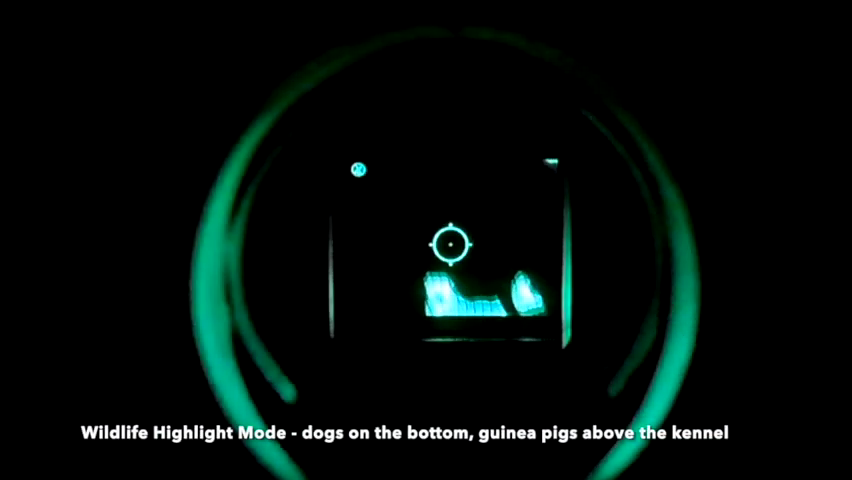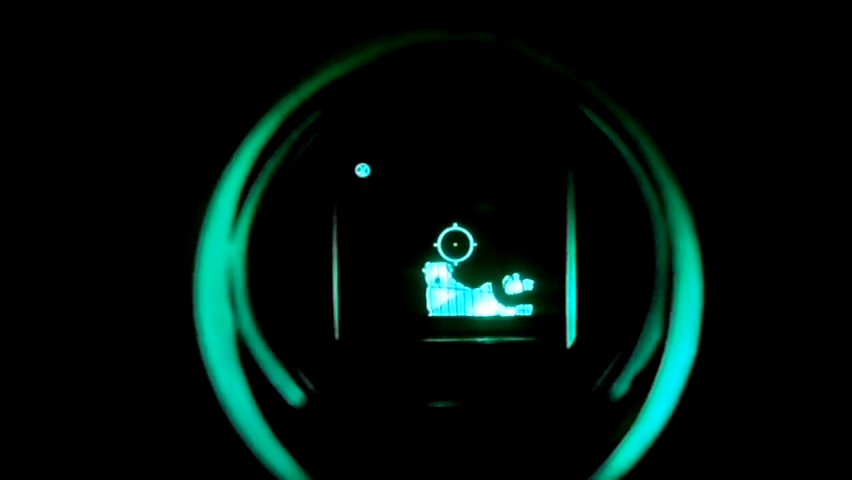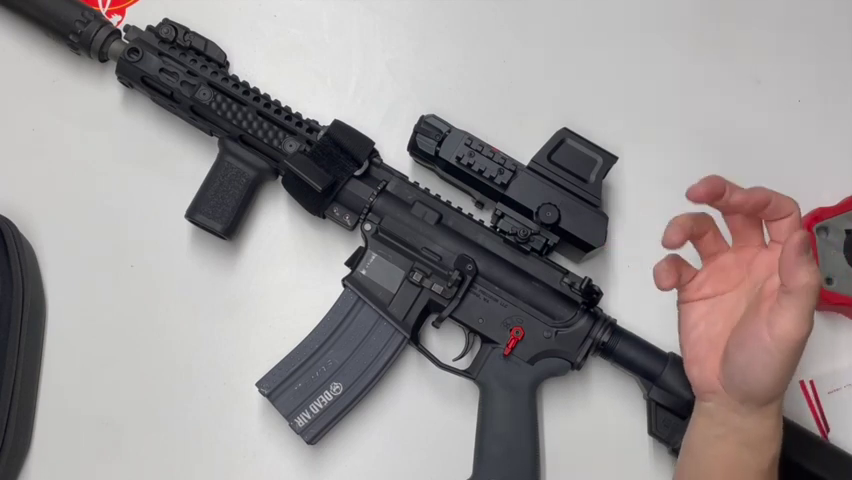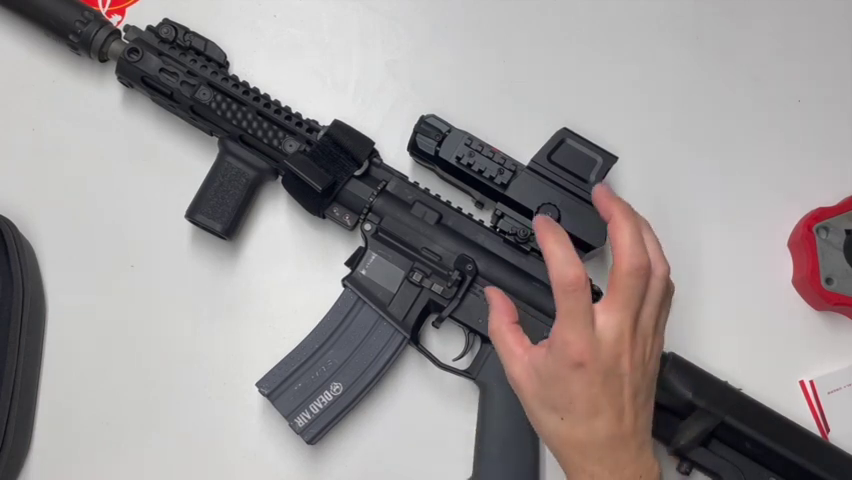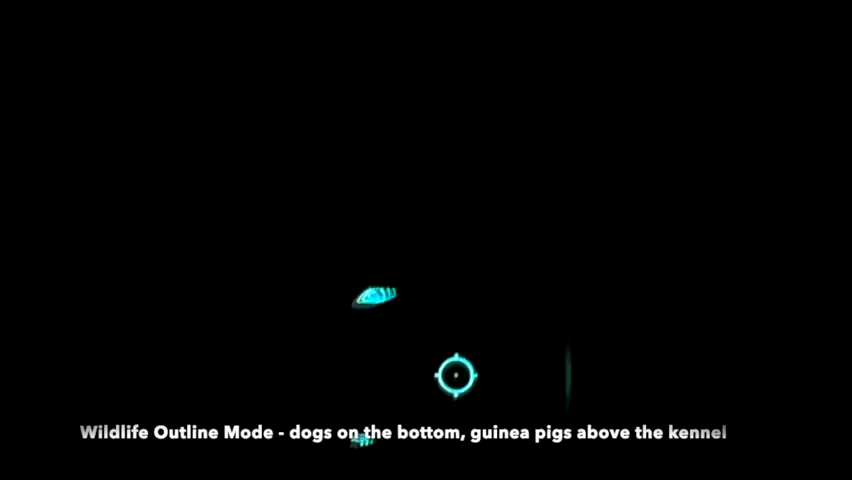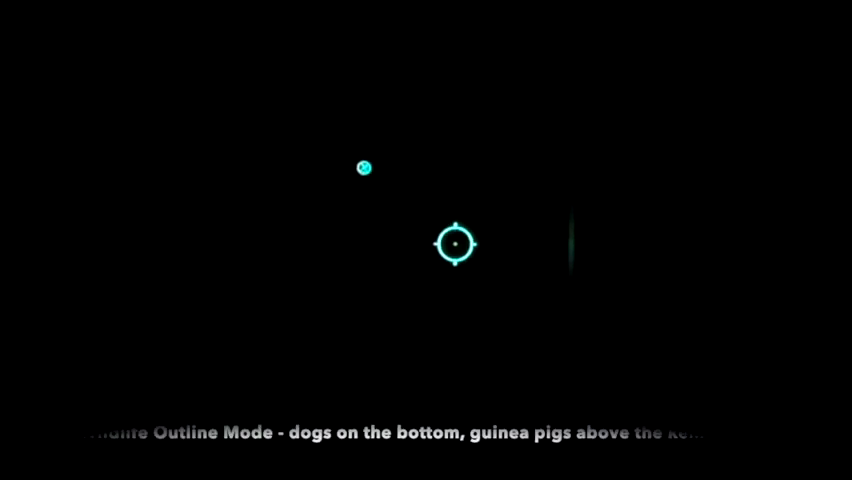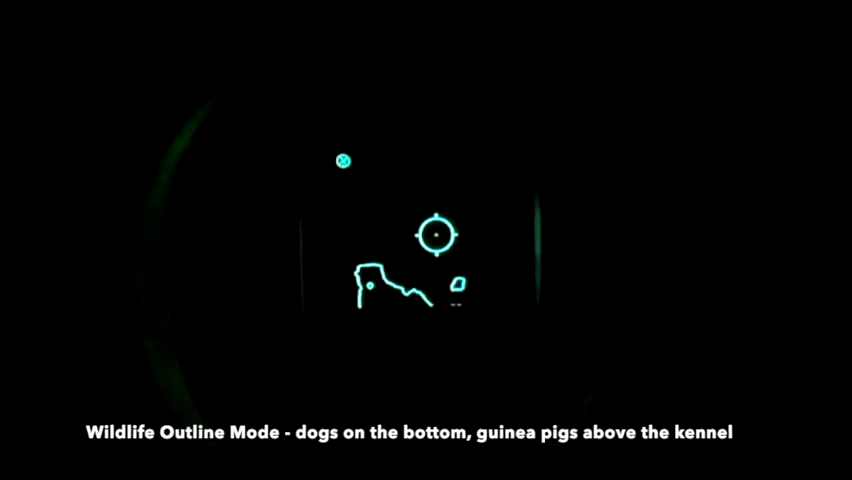The wildlife highlight was really useful. That got rid of the normal green, the low green modes, so only anything with a heat signature that was standing out would be highlighted. And then there's an outline mode, which really wasn't all that useful for me. It would breathe in and out and encircle what were potential thermal signatures. But the problem is sometimes it would pick up a whole lot of things depending on what you're looking at. The intervals would go in and out, and as far as I can tell, there's no way to control the intervals.